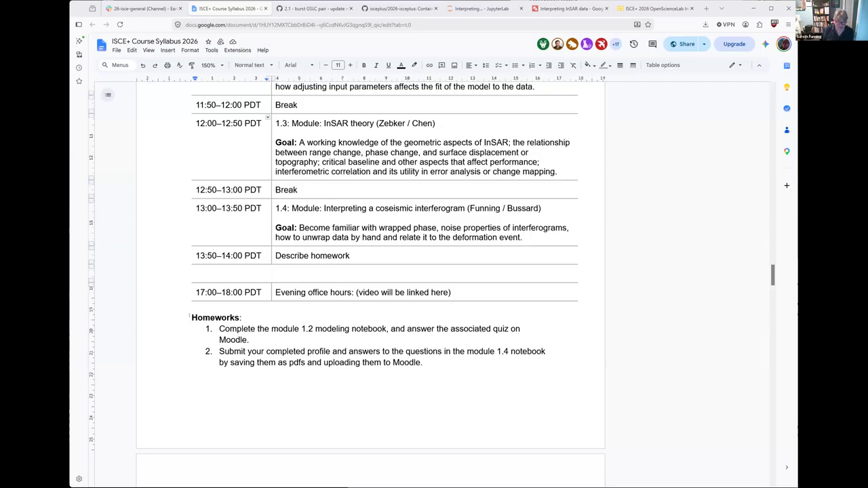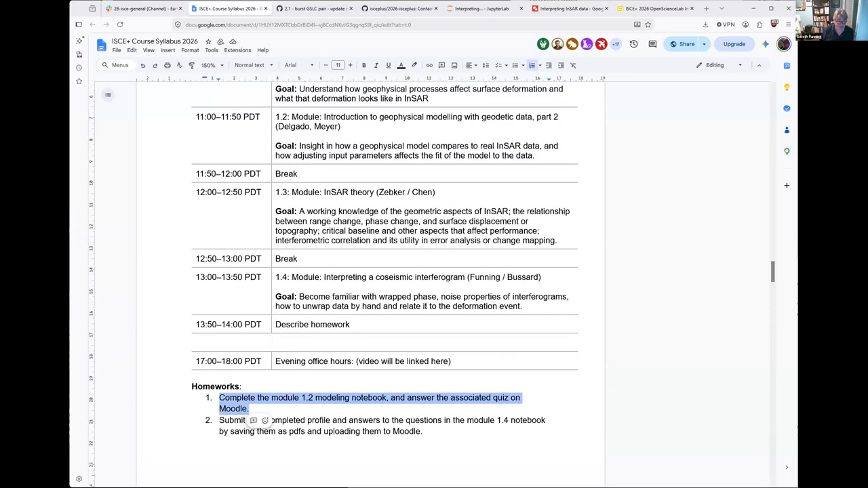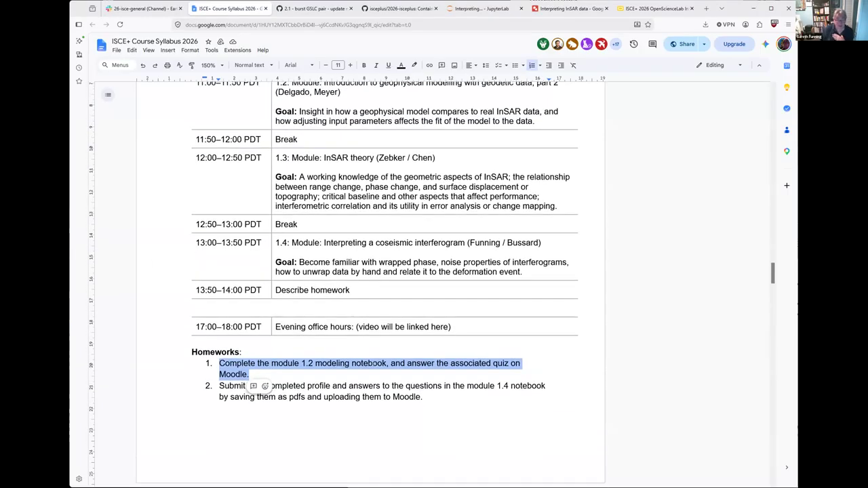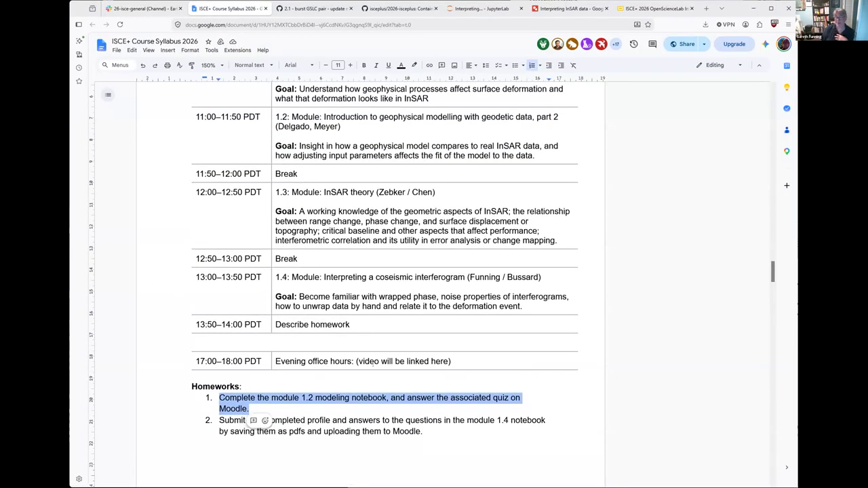There are two things that you are being asked to do today to complete the exercises. The first one is to complete the modeling notebook from this morning that Francisco showed us. Complete the exercise. Do the grid search for the depth and the volume change.